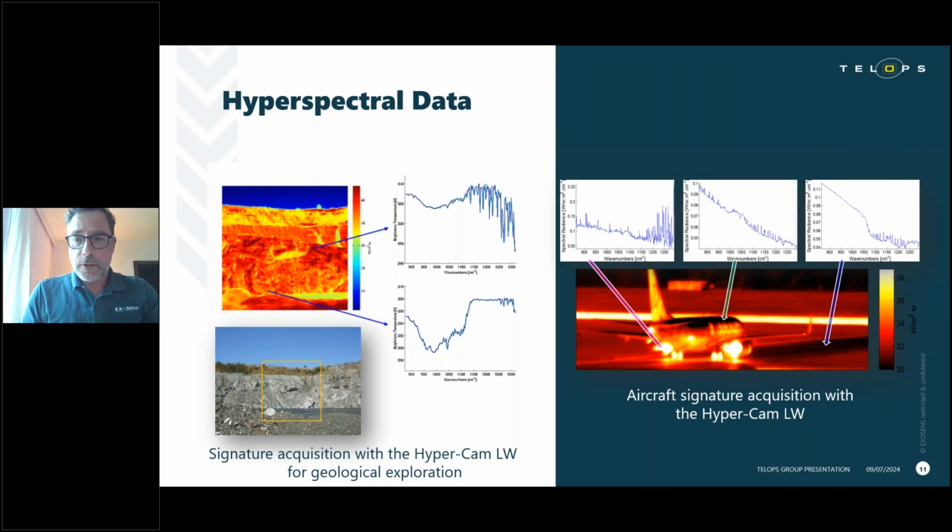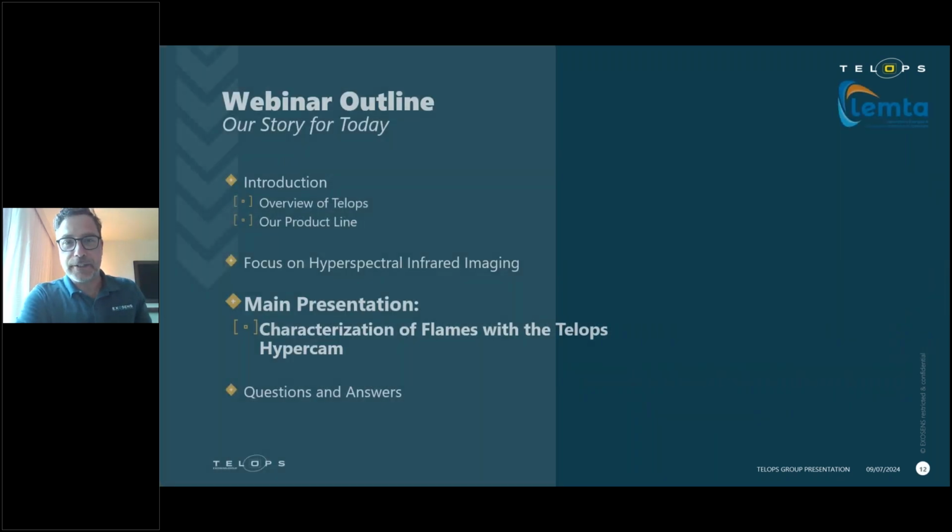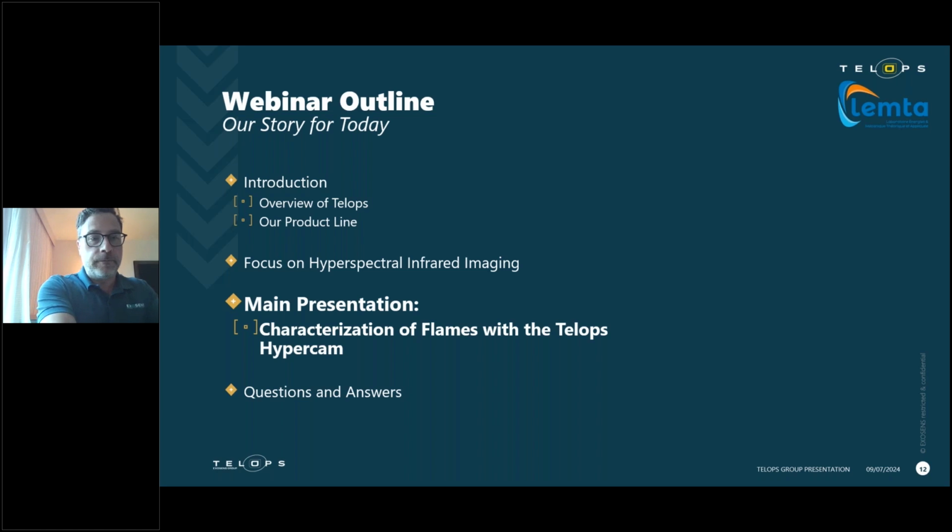So these data cubes, the spectral data cubes, contain a lot of information. They're very rich in information, so we can extract a lot of knowledge out of those. And it's exactly what we see in the next presentation. Moving on, that ends my part of the presentation.